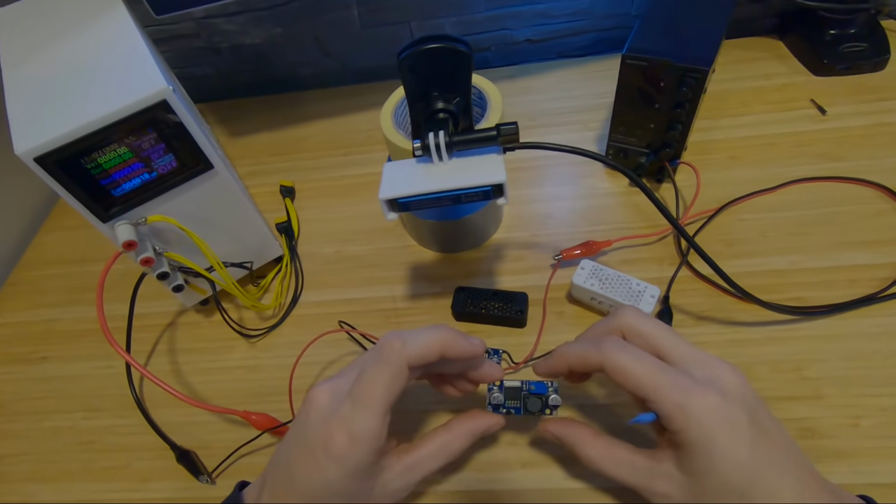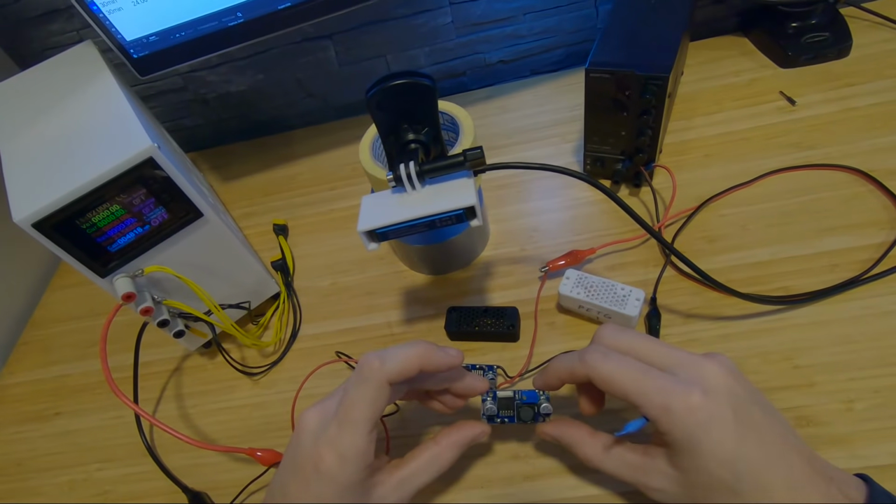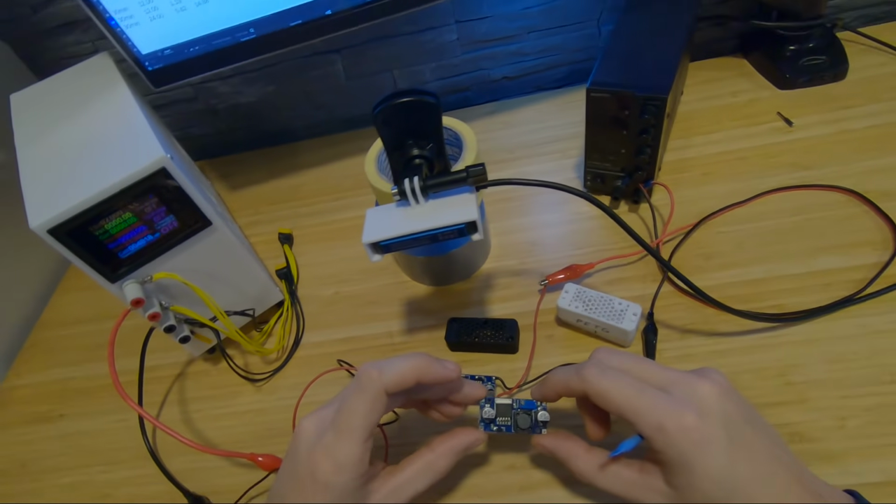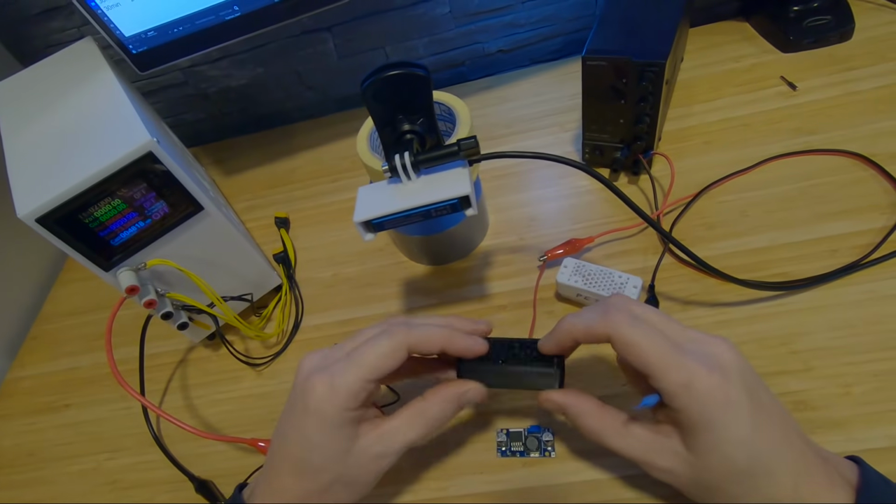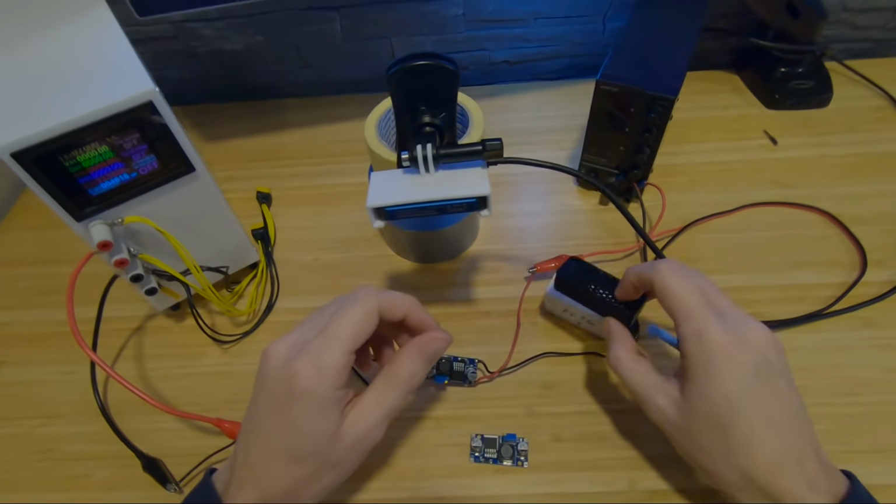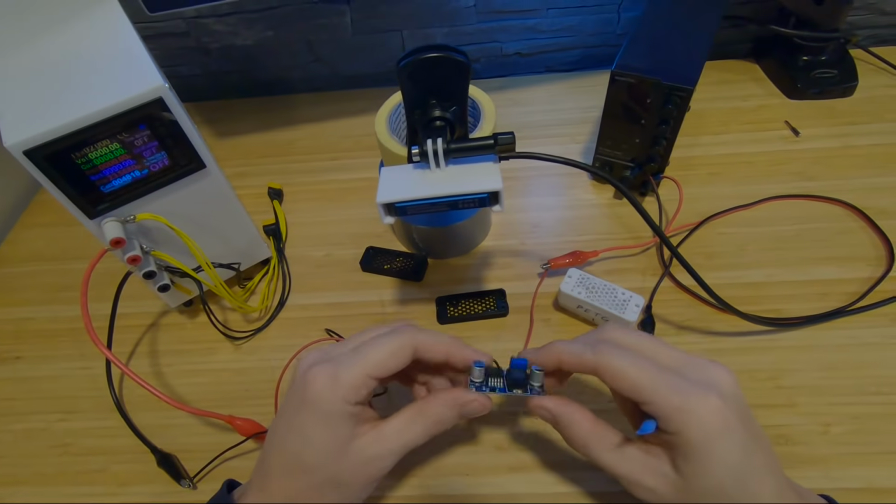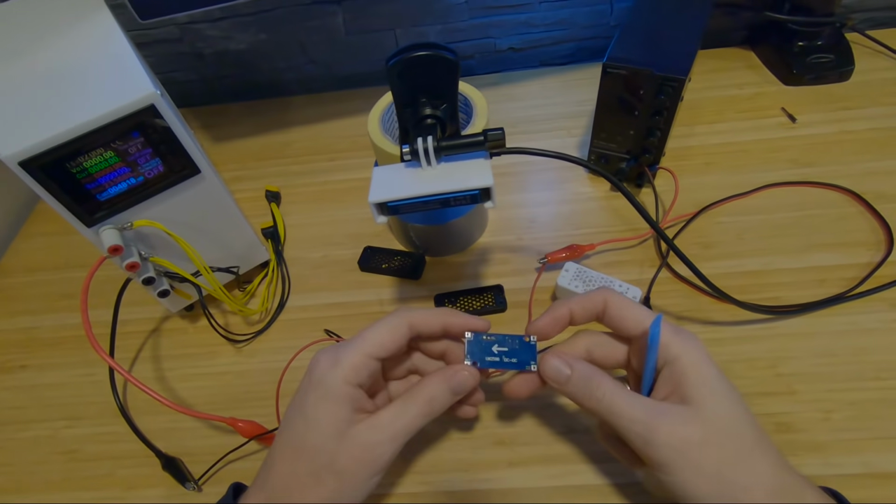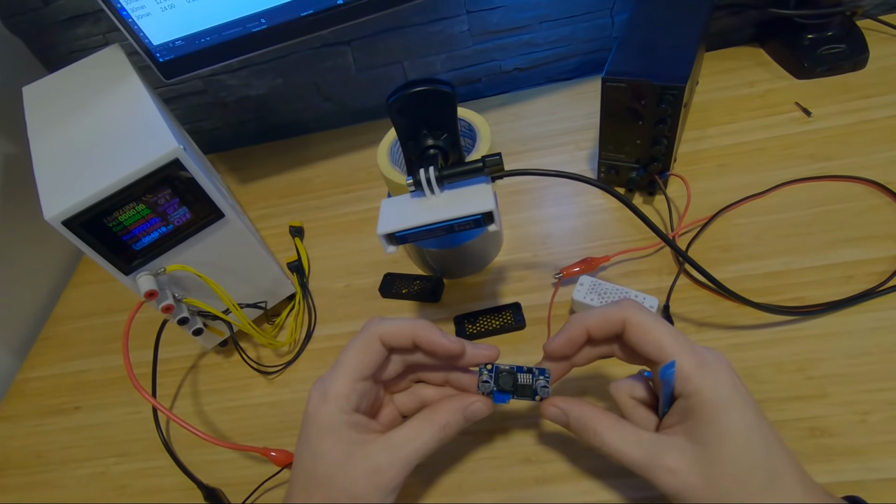For short term, I don't know, like 5-10 minutes, if you need it to, okay, go for 2 amps. Then you can use ABS. Yeah, it's good. 3 amps, definitely no. Like, definitely no. Better be safe than sorry.